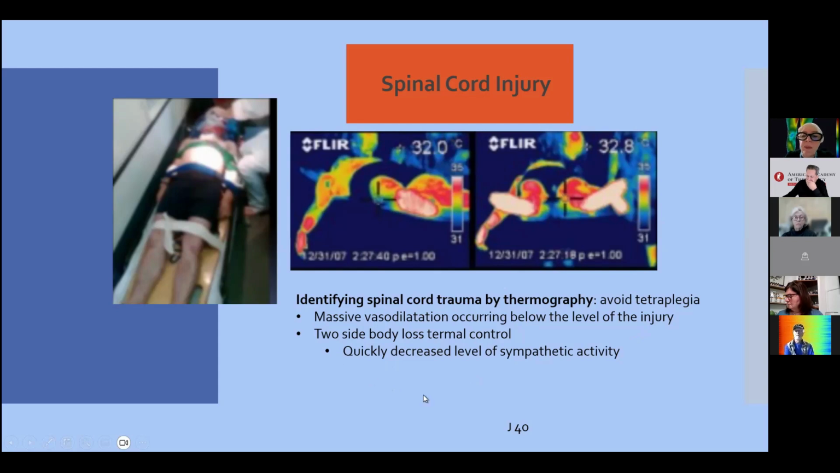And we have two-sided body loss of thermal control in a very acute time, because we have a quickly decreased level of sympathetic activity. So we don't have the normal sympathetic reflex. We have a vasodilatation with a very quick increase of temperature in the segment. So this is very useful in acute time at the emergency room for neurologic conditions like spinal cord injury, for example.